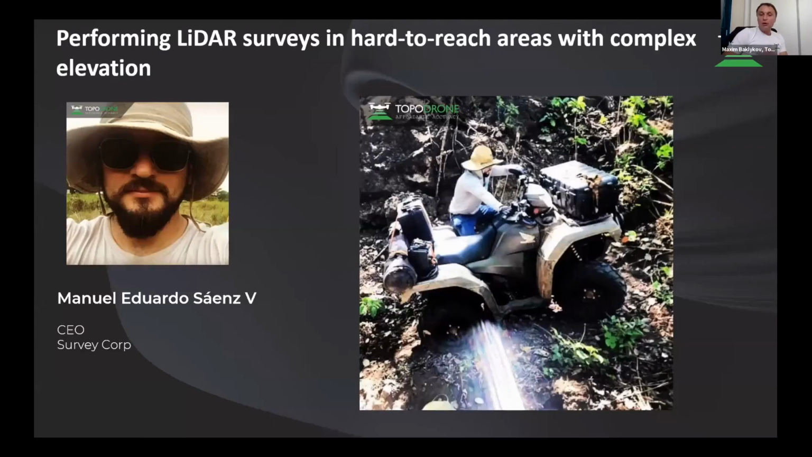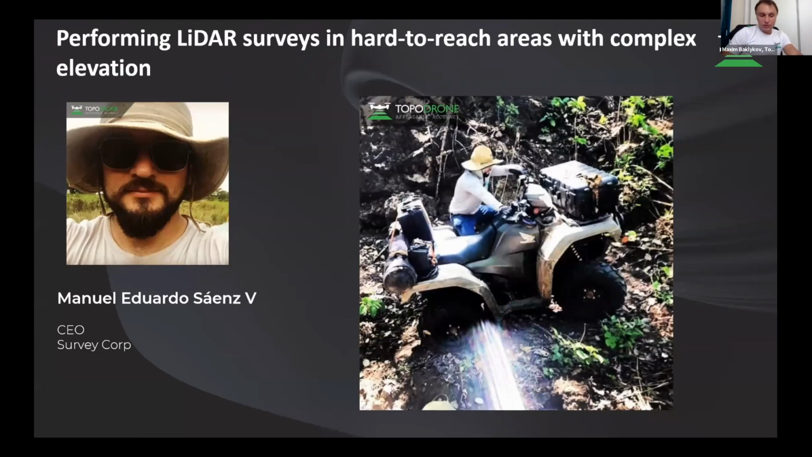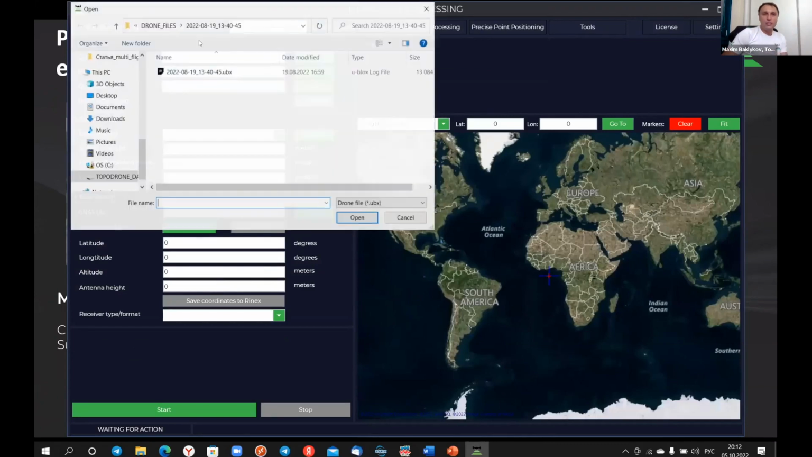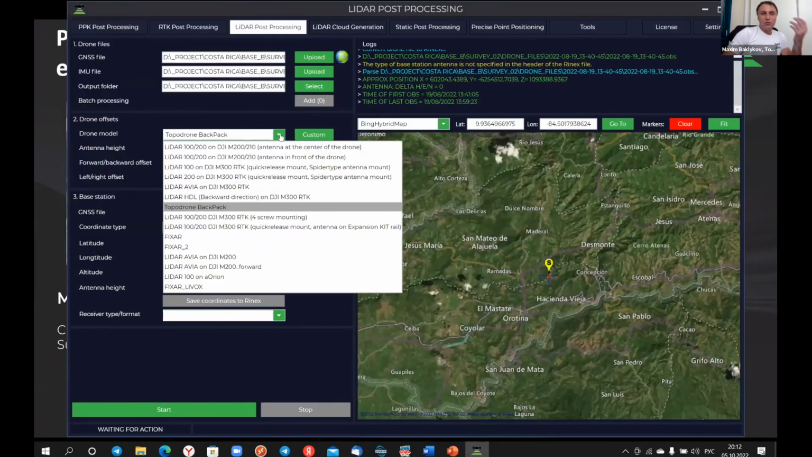What I would like to show is how to post-process data. It's very simple. You just need to run our software. In our software, you will choose a data set from the LiDAR, any type. After that, you can add the offset of the antenna.